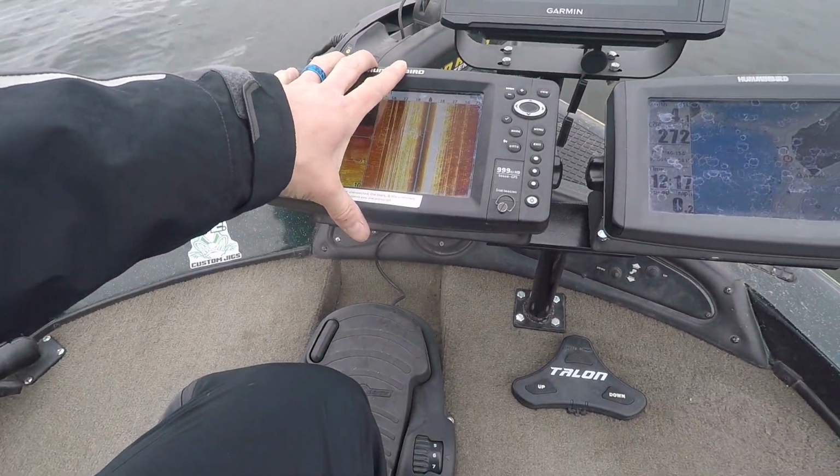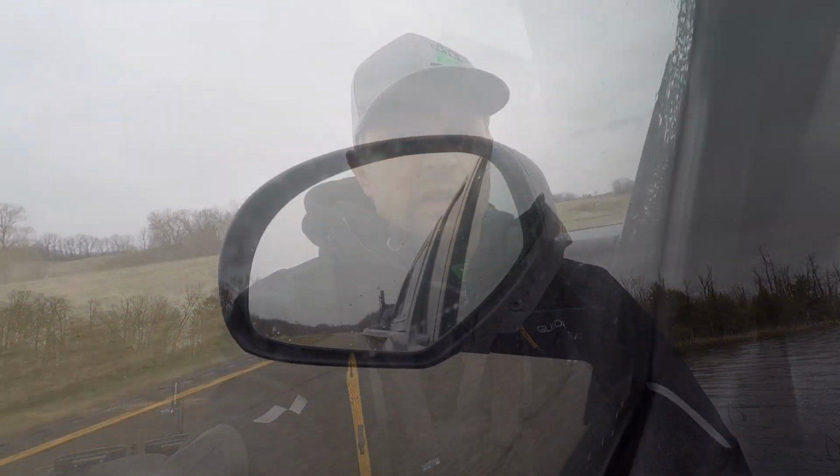So I have opted to go no 360. I think that's what we're going to do. I think what I'm going to do later is take that 360 off and install it. I'm not going to unwire it. I'll leave the wiring in just in case. But I'm going to try it without it and see how comfortable I am. And we'll go from there.